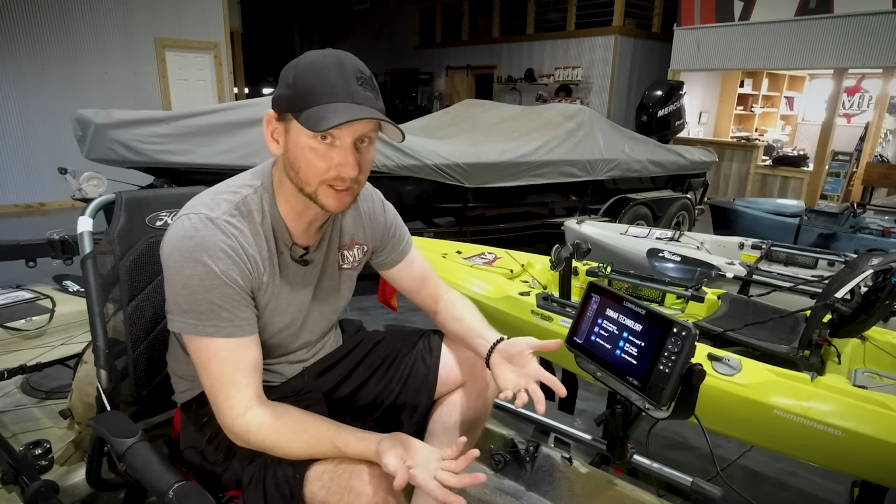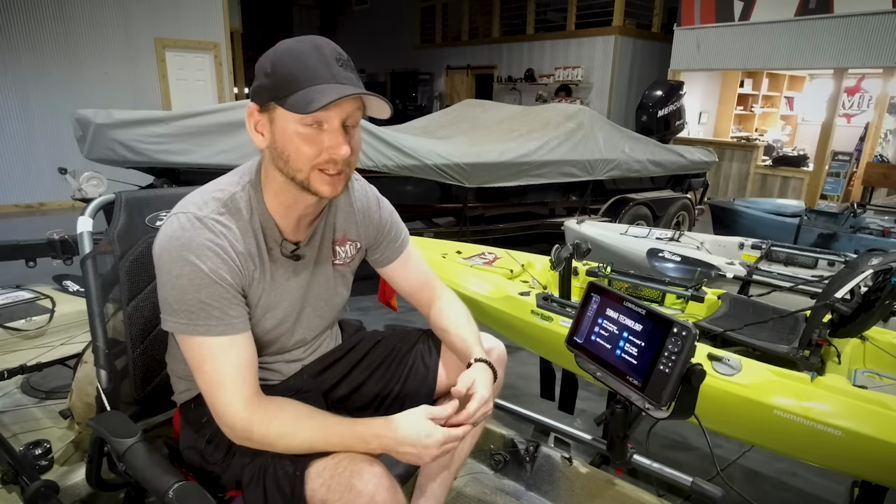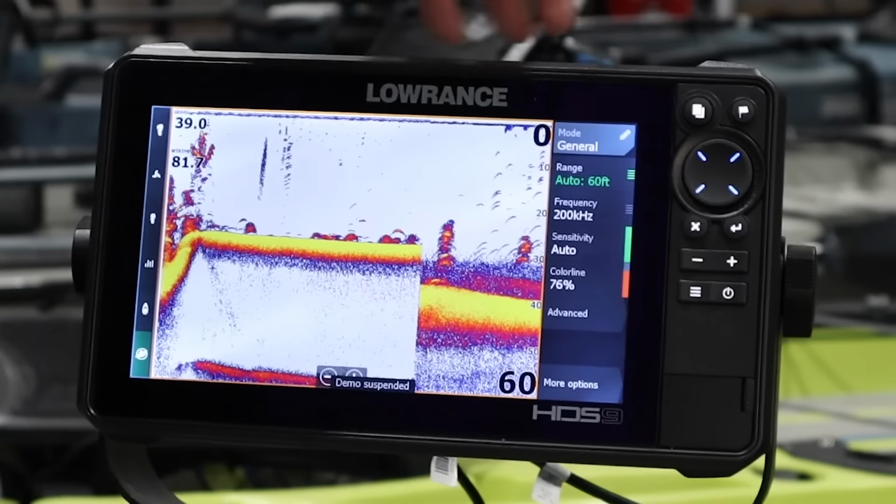We're in demo mode right now, so it's not allowing me to do that. Keep that in mind too, guys. If you do not have transducers plugged into that and it's not getting an accurate reading, it will not allow you to adjust that. So some features you will have to be on the water to be able to adjust as well.